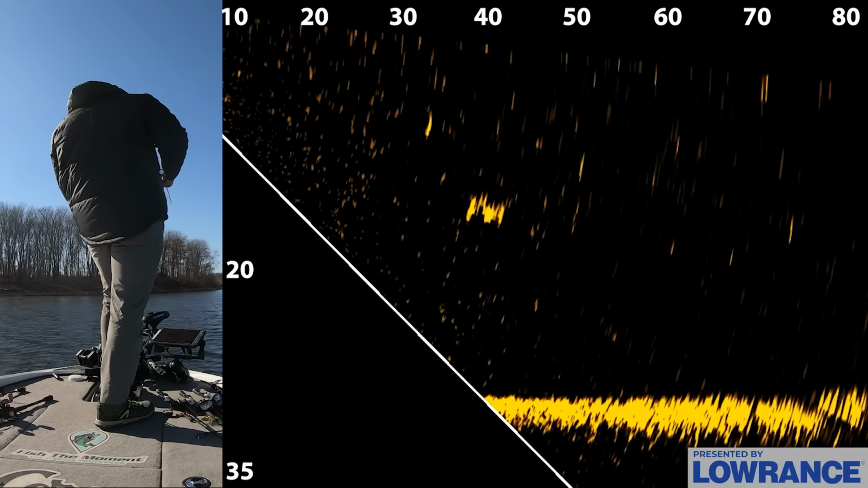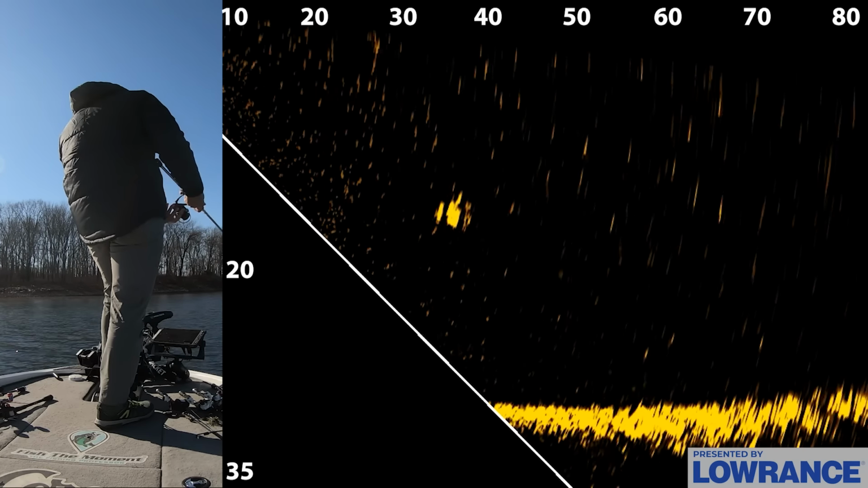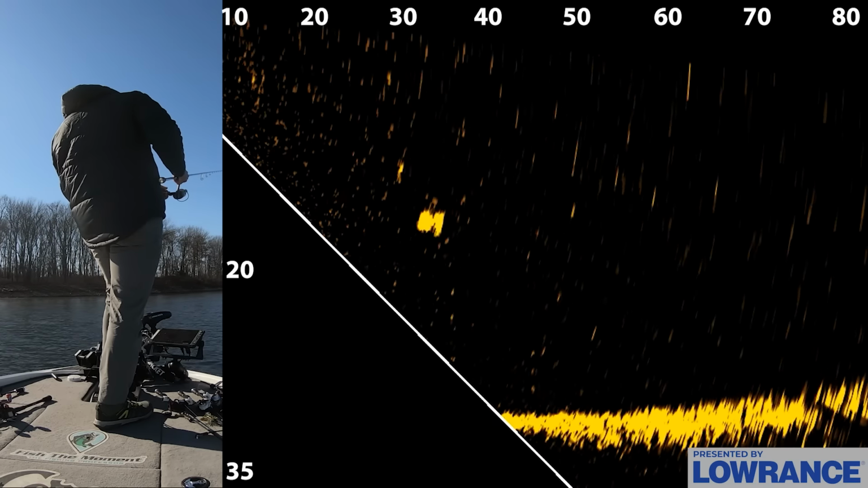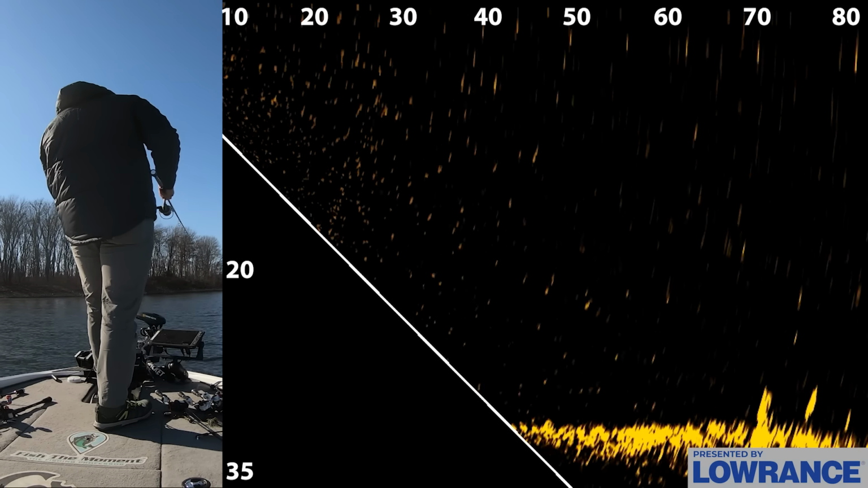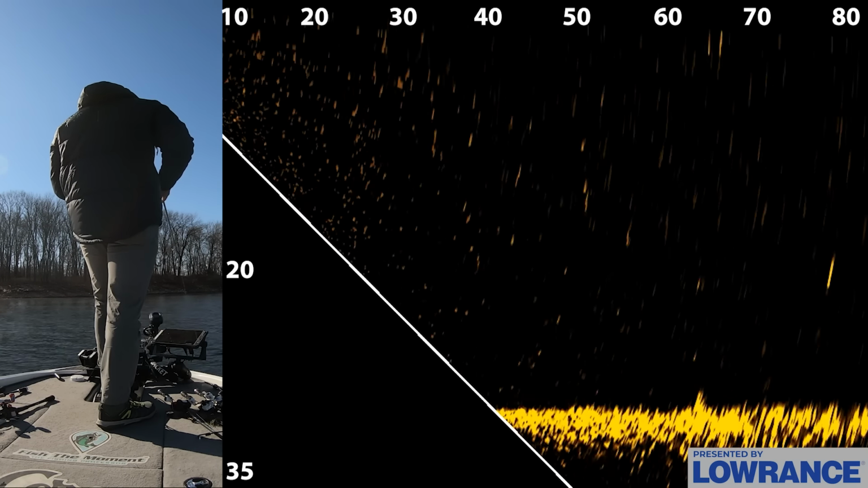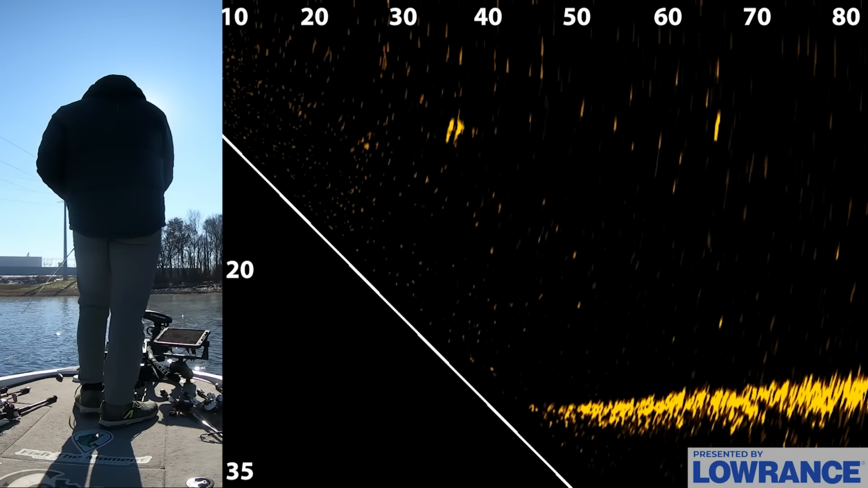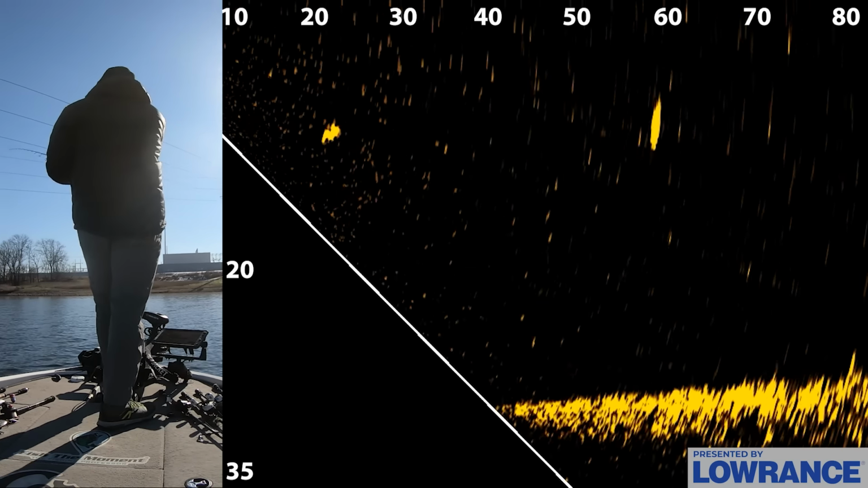Again, I wouldn't say this is a replacement for Active Target 2. If you want to see your bait all the time across all parts of the screen and be as efficient as possible with forward-facing sonar, you want to get the Active Target 2 or another forward-facing sonar that has a little more coverage. But if you're just getting into the game, and you want to learn about forward-facing sonar and get a little bit better at it before you commit to spending $5 grand, this unit will get the job done. And as you can see today, I can make it happen, which is pretty solid.